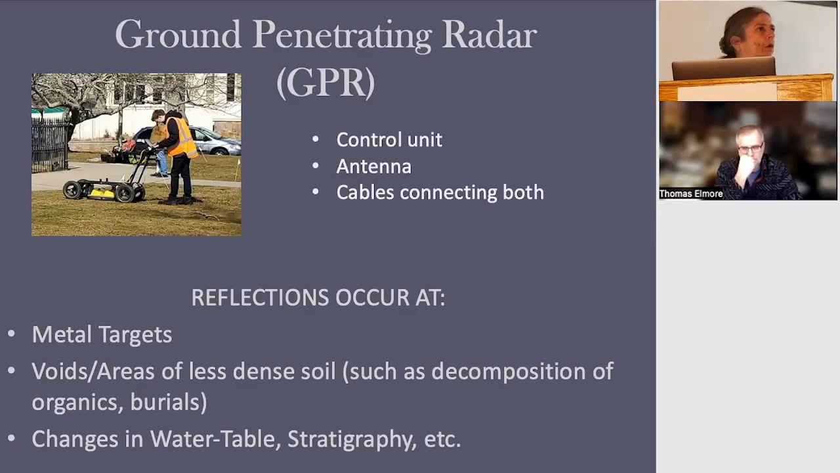Basically, organic matter decomposes, and so it creates spaces, and the GPR is going to pick up on that. Why? Because there's not only a greater amount of moisture in there, so that's kind of reflective too, but it's less dense. So there's a couple different reasons. And radar is also good in mapping stratigraphy, as well as changes in water table.